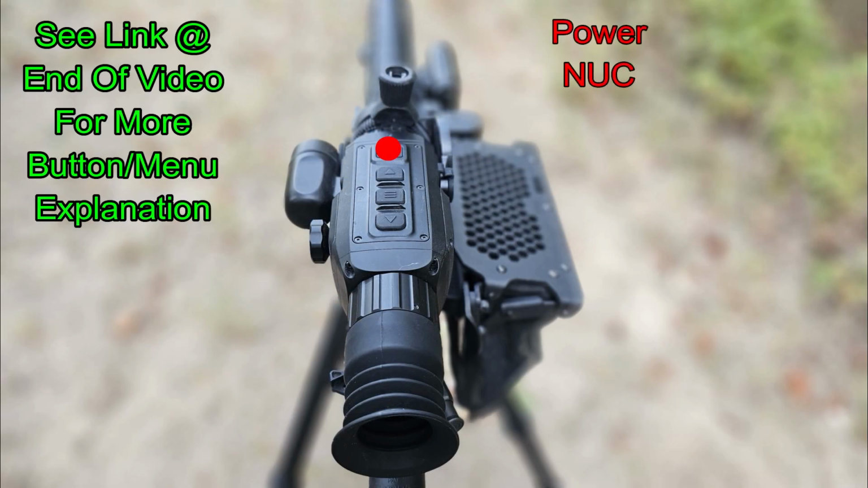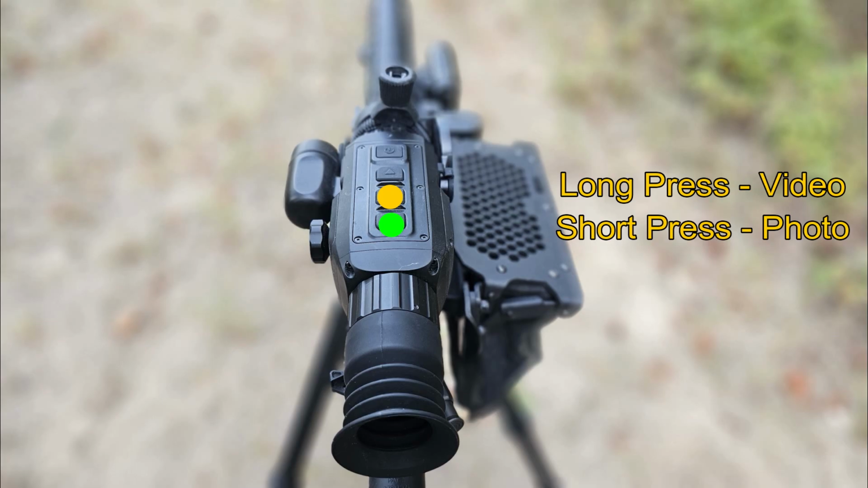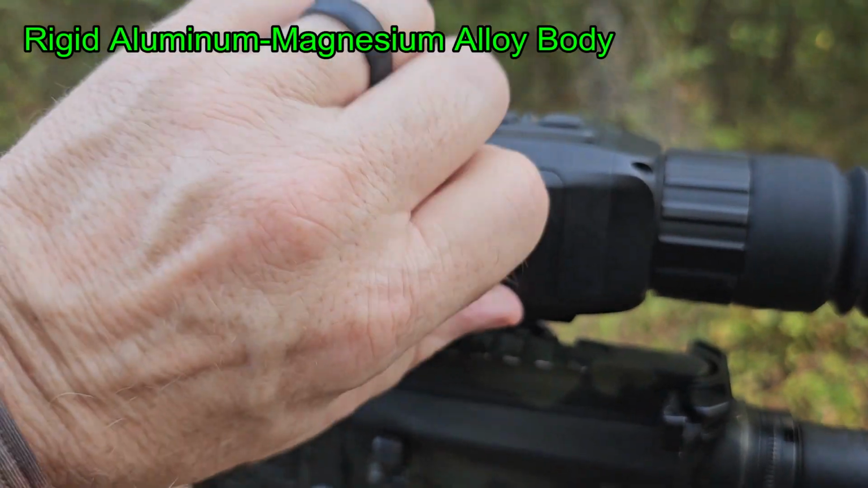Everything runs with just 4 buttons from the top, including the power button, which is the first button at the top. Then you have the menu button, which will get you into your upper and lower menu systems and also make some selections. You can zoom in and you can zoom out, which I think is absolutely fantastic. And of course you can do the long press and short press if you want to do video or photographs.